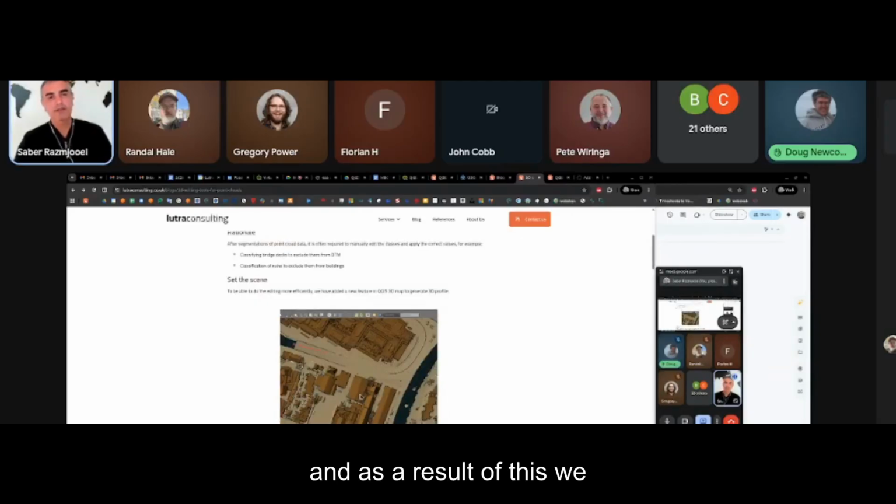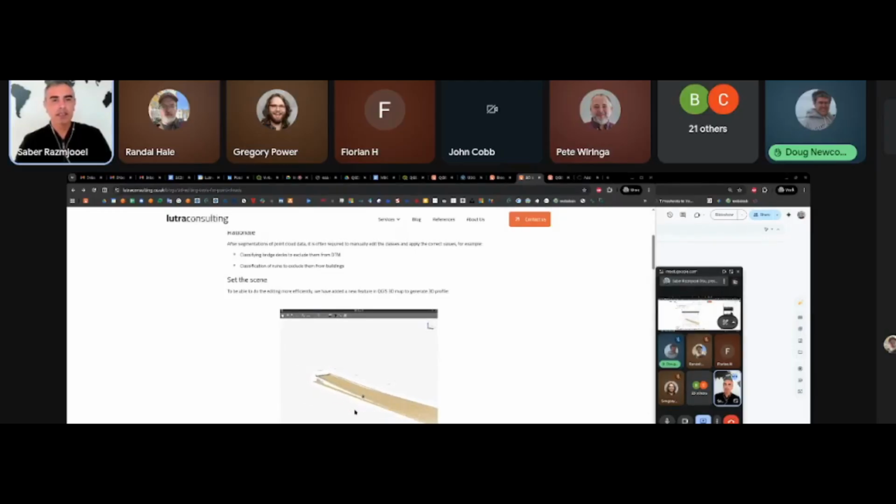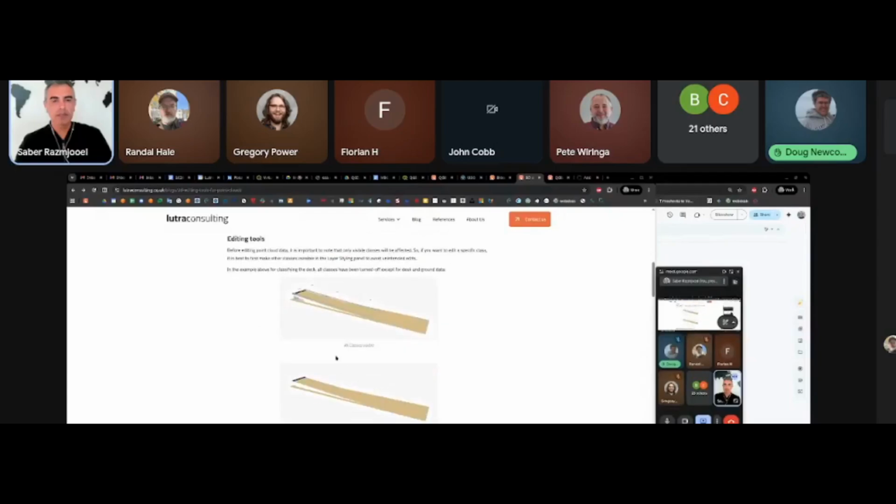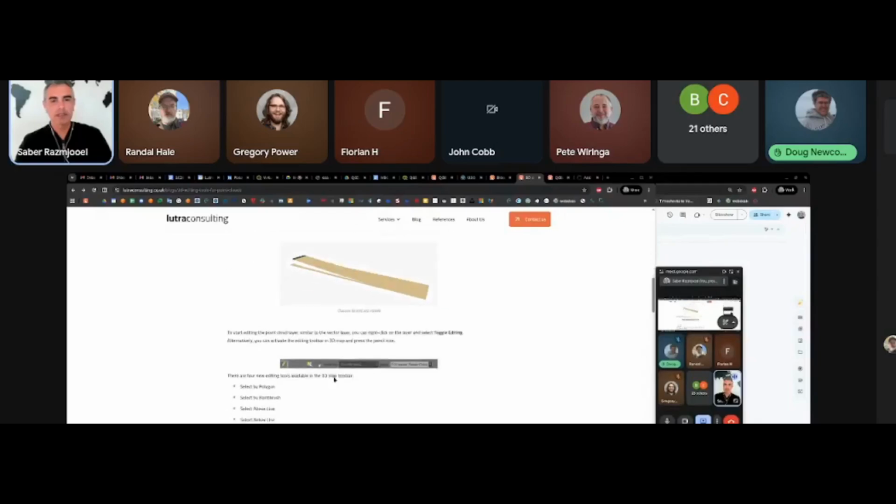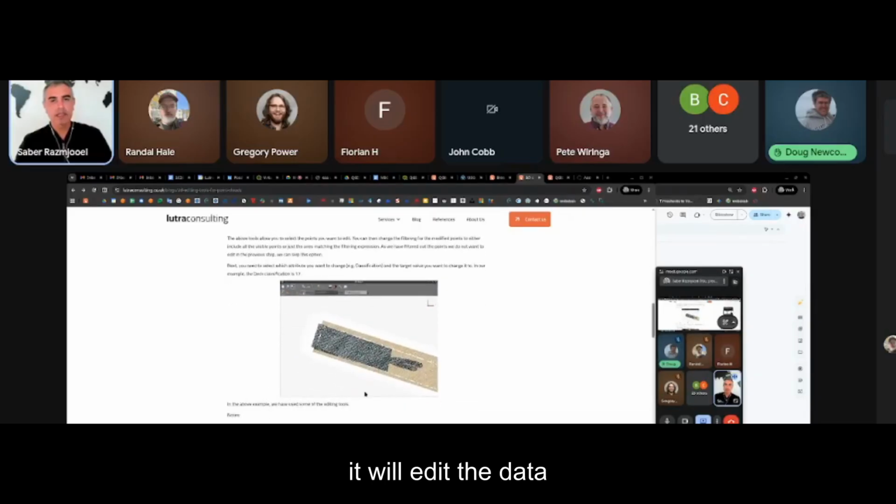And as a result of this, we also added, in this GIF you can see it, this 3D cross-section tool, which makes it much nicer to slice the data, then select what you want to edit here, and select by paintbrush like this, and it will edit the data and apply the new classes.